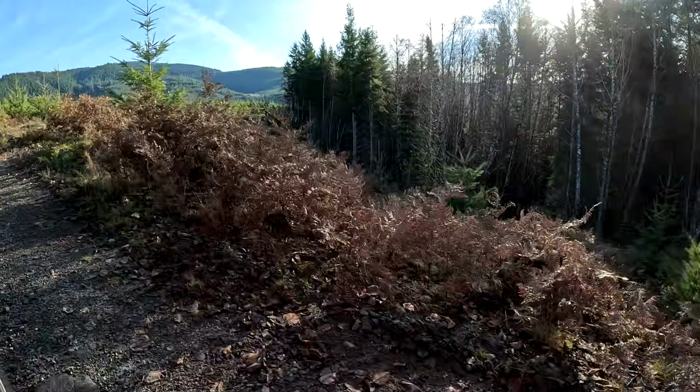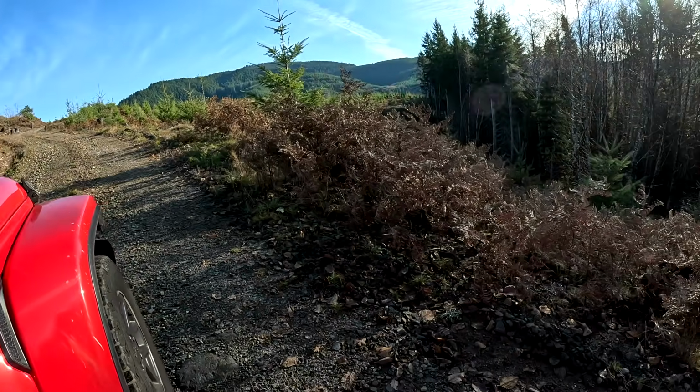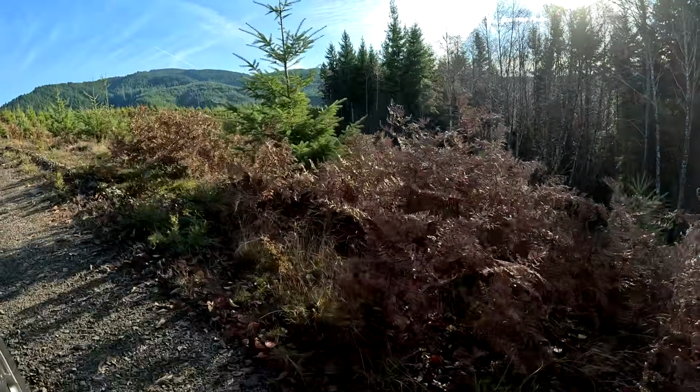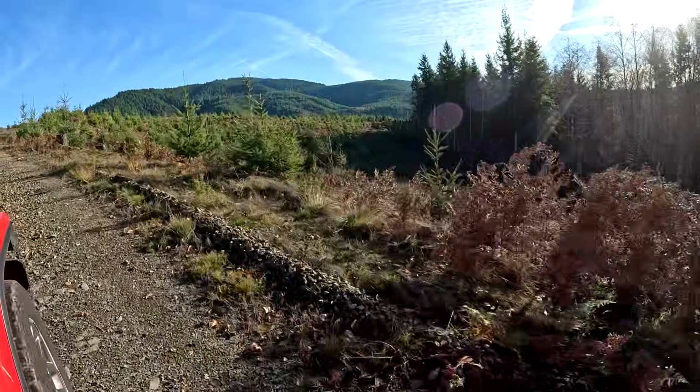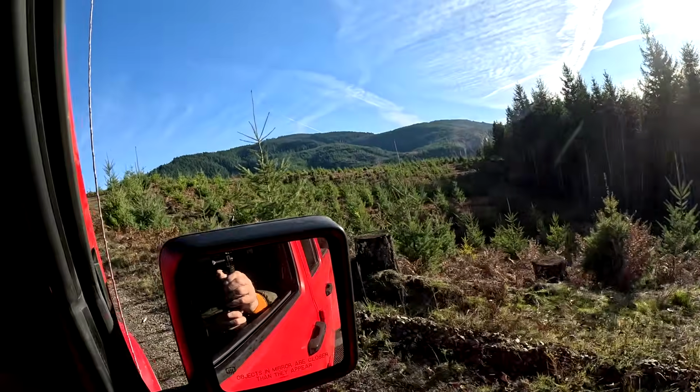Wait, right in here. One. Where? Right. Another one right up there? Yeah. A whole bunch of grouse. Okay, keep going. Back here. Three of them at least. I saw three there. Probably twice.